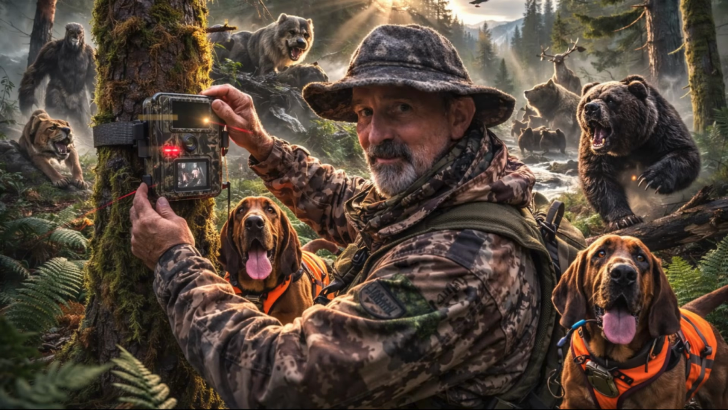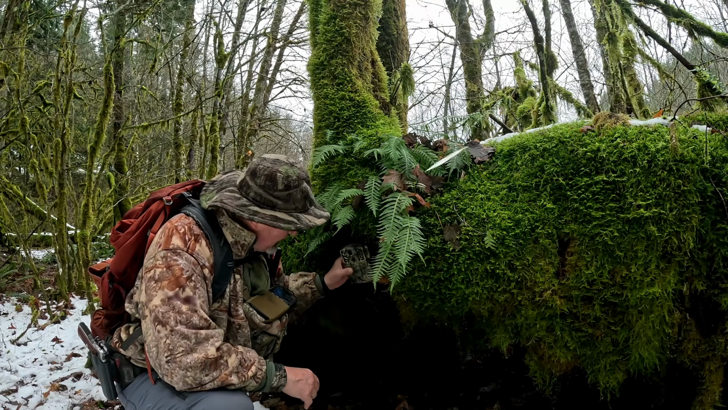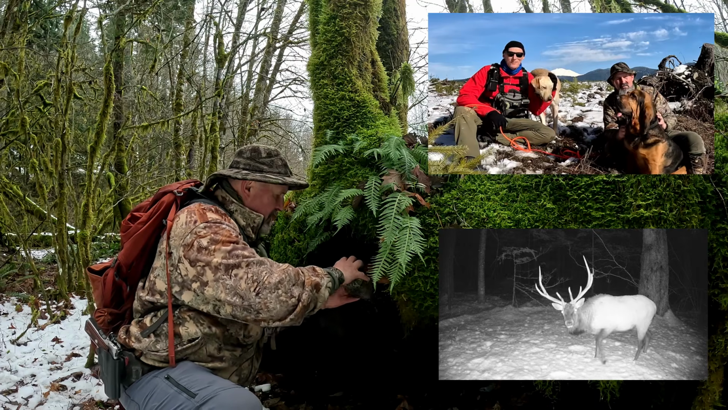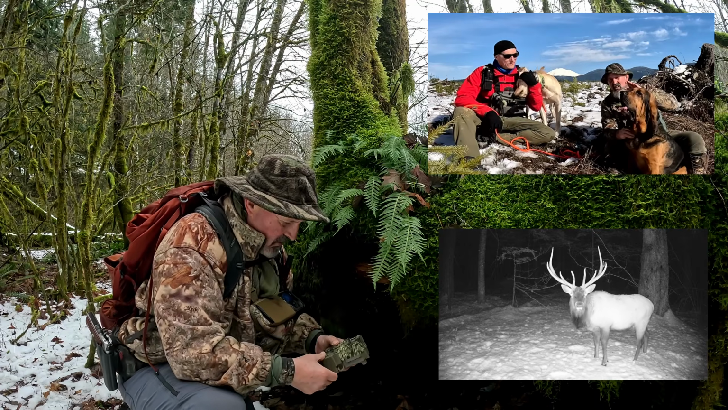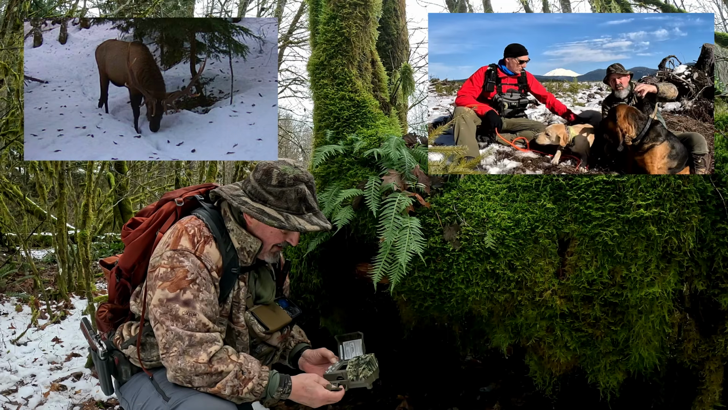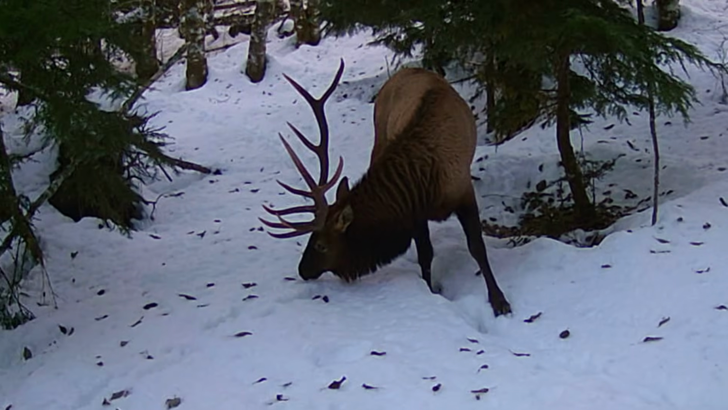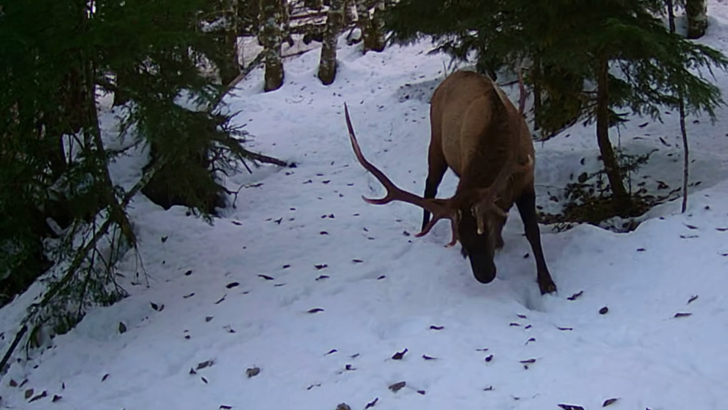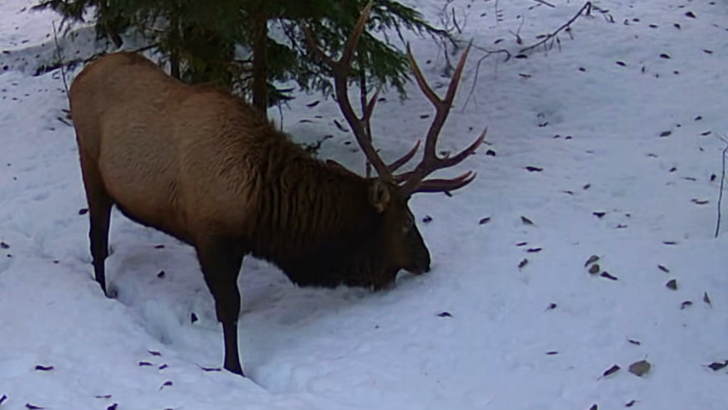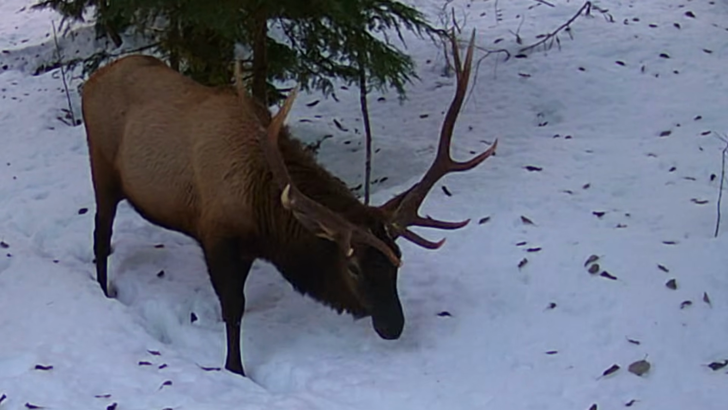Most of these animals are masters of stealth. You could hike for hours and never see one. That's where trail cameras come in handy. A trail camera is also called a game camera, and it's a motion-activated camera triggered by infrared sensors. When an animal passes in front of it, the sensor detects heat and movement. The camera snaps a photo or records a video.